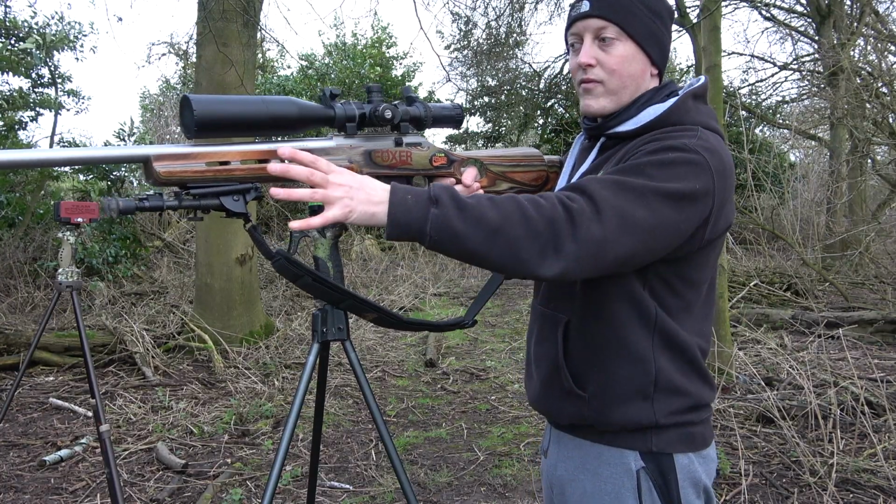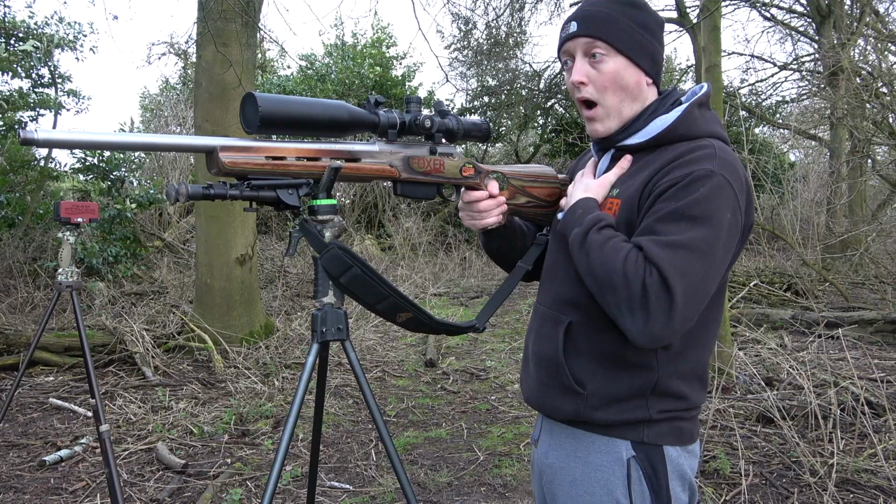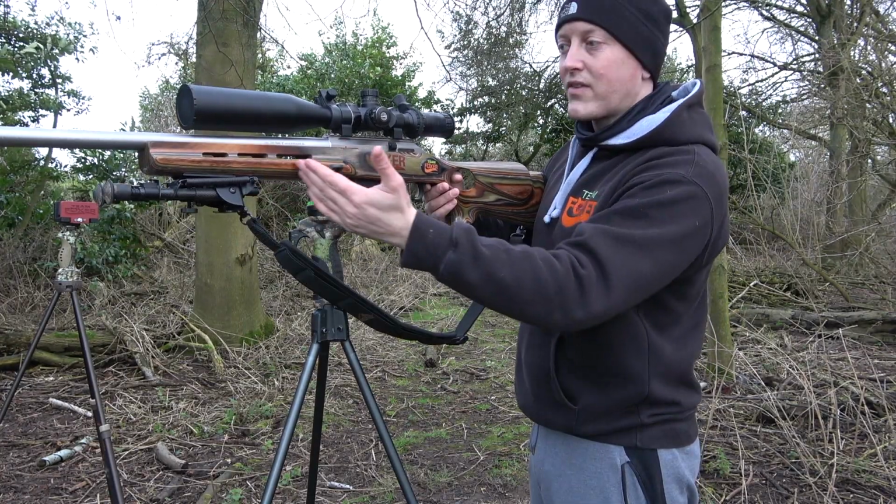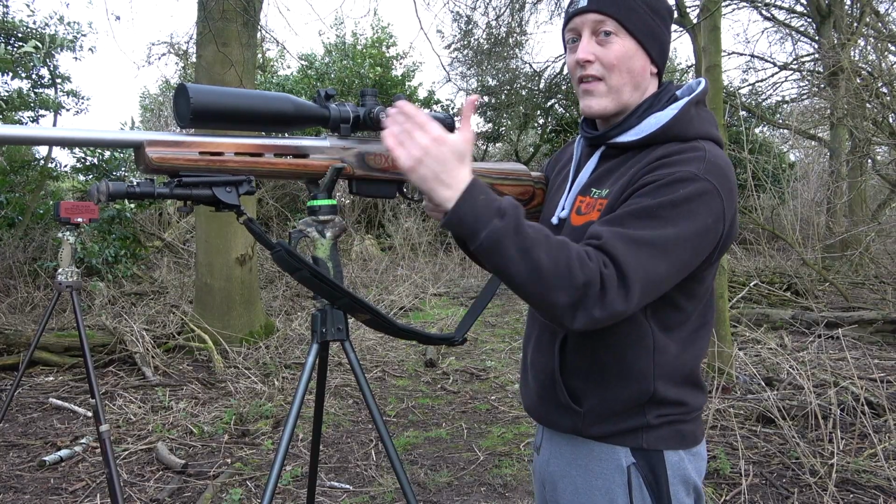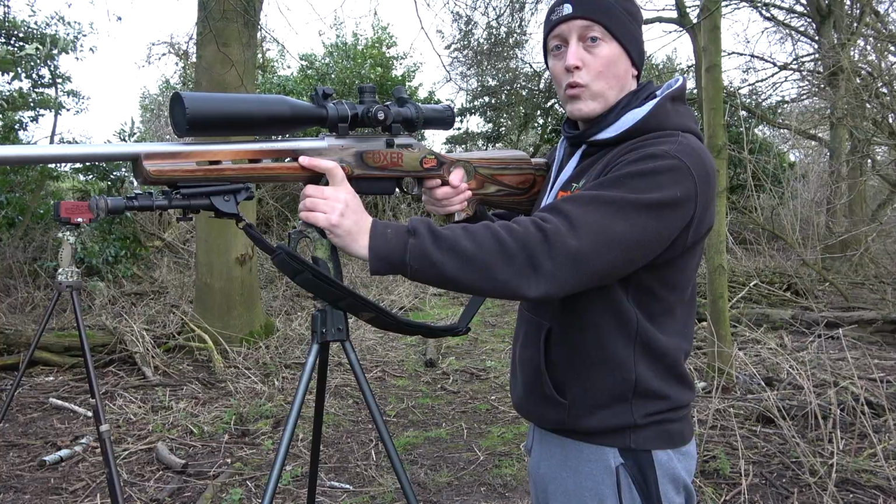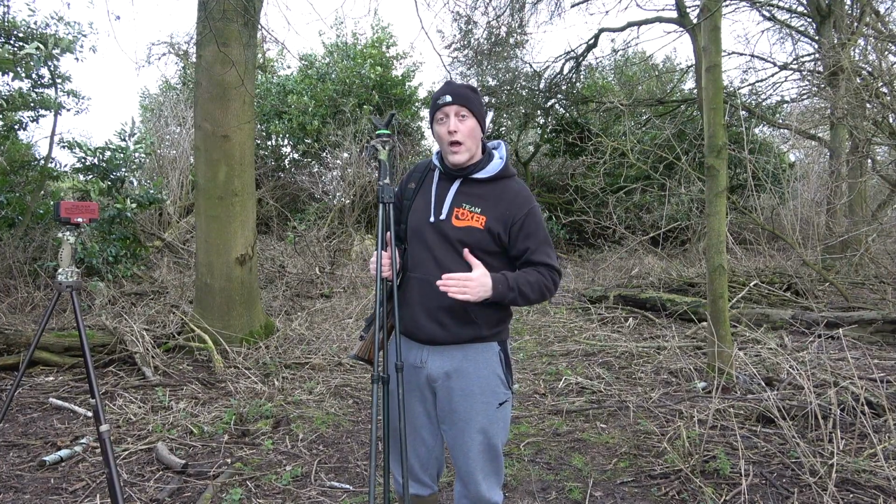There's less wobble involved. With here, you've got more action. I found even my heartbeat was controlling a little bit of movement in the stick. So placing the rifle further back towards the centre of gravity is probably the best place to have your rifle sticks mounted. Tip number three is your stance.